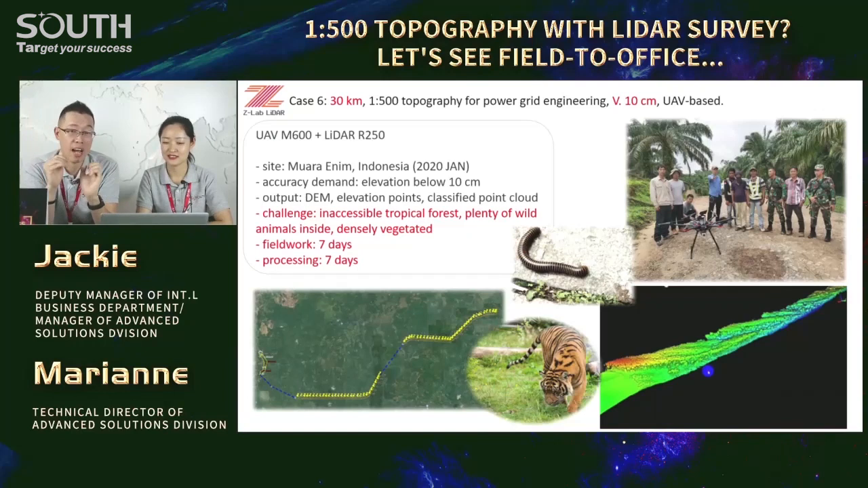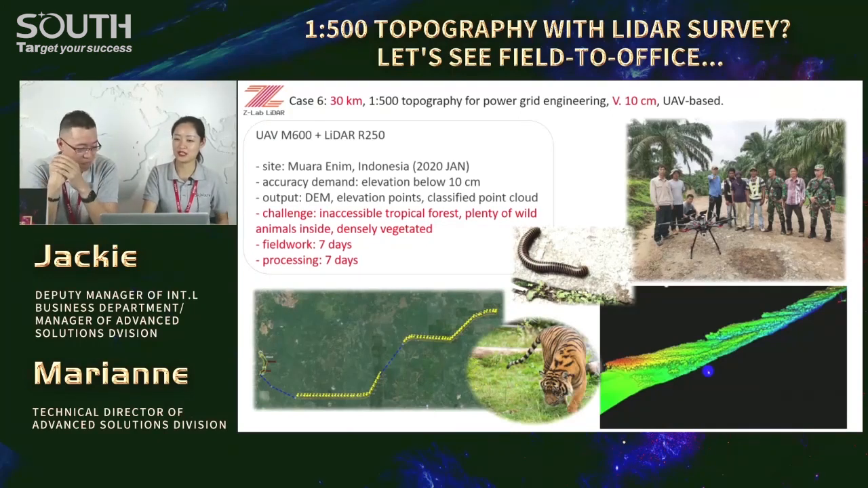Anyway, the misfortune was gone because we held them out with our UAV-based LiDAR survey. Now everything is done in a short time, so they don't need to go inside the forest and measure point by point. Easier.